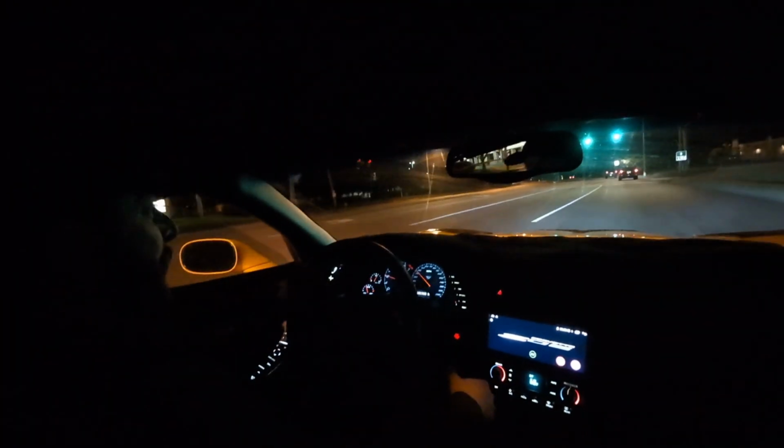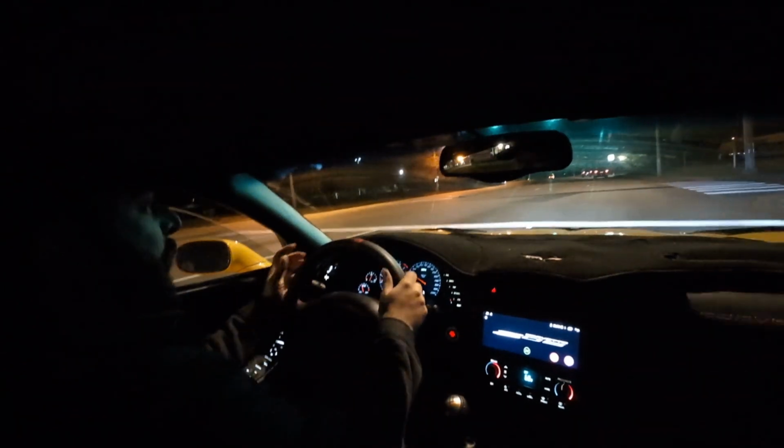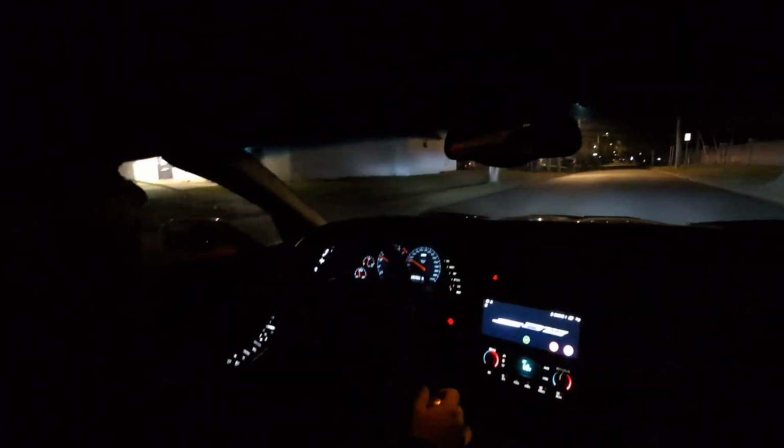But in any case, yeah, I just want to take you guys around the block for a minute. I haven't driven this car all week. I needed to drive it. I miss it. And I'll do a proper POV drive in this thing this weekend.